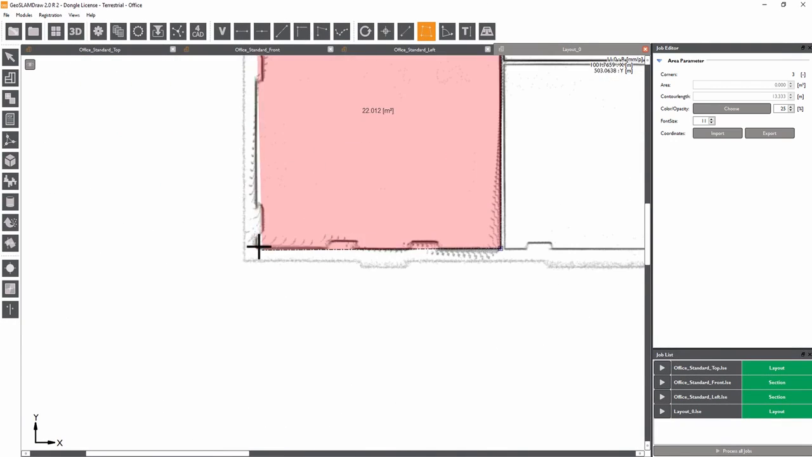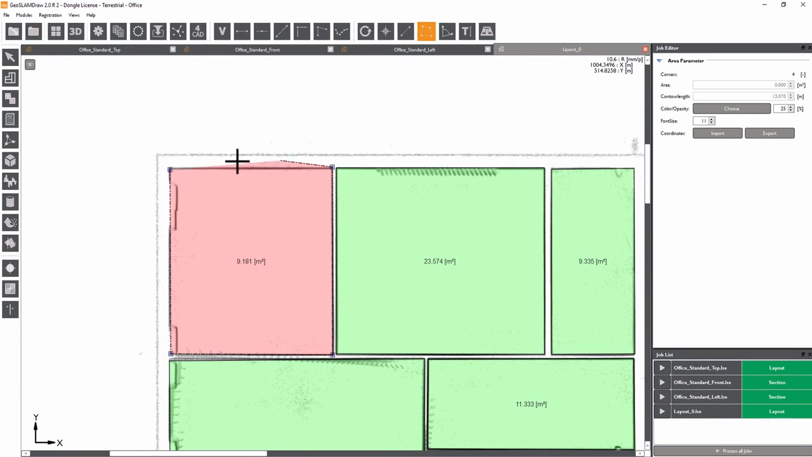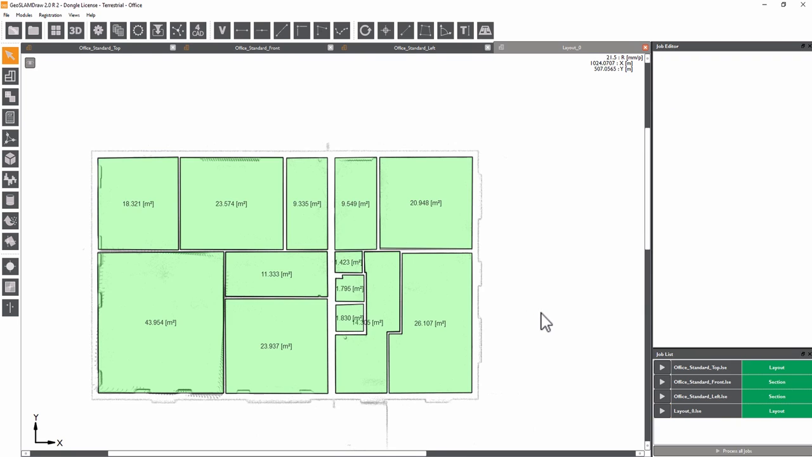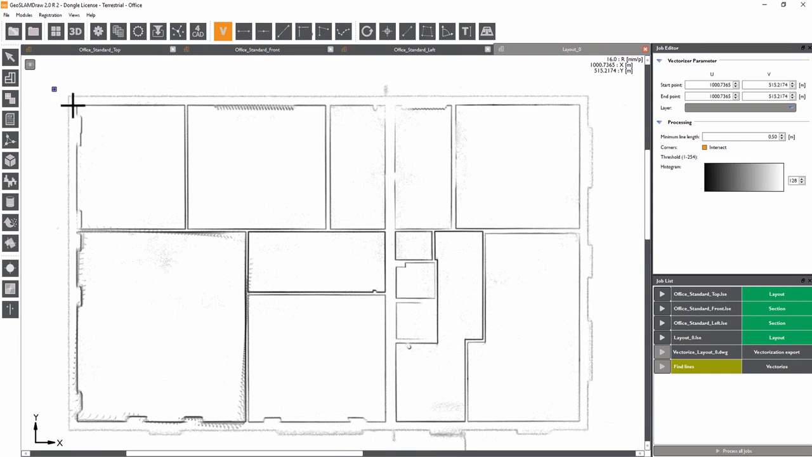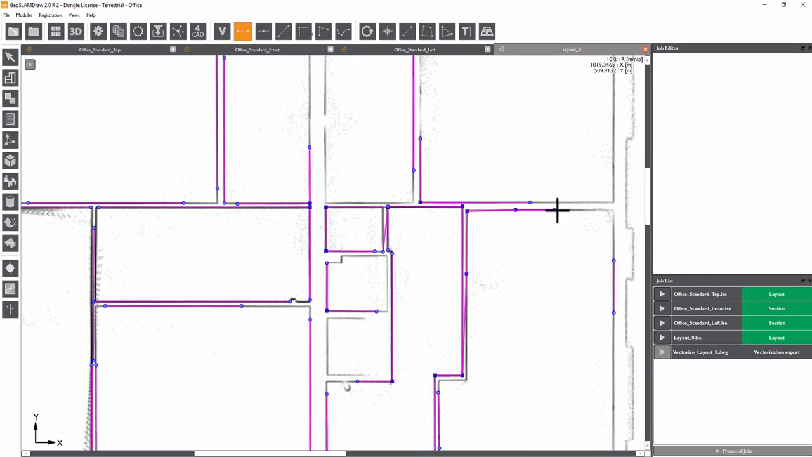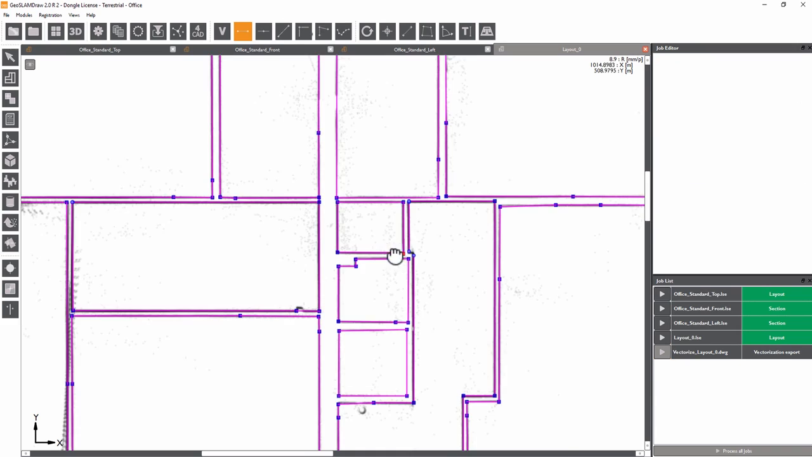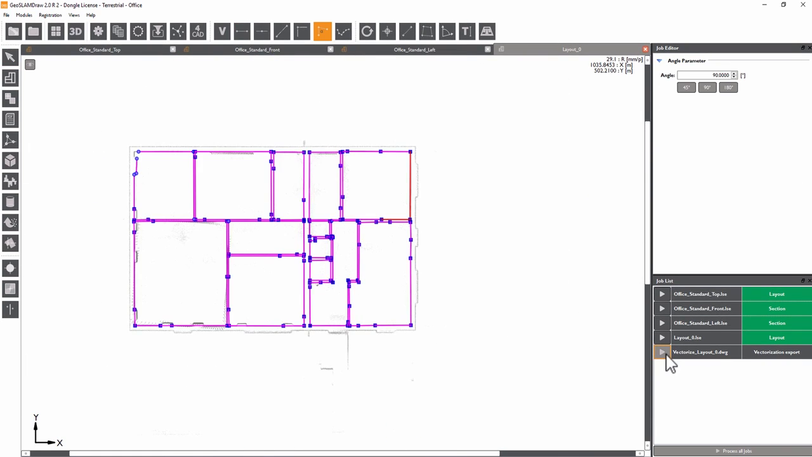Calculate the size of the rooms efficiently and effortlessly. No need to navigate and partition 3D point clouds. Guided vectorization helps to quickly and almost fully automatically generate the 2D plans. Smart tools to easily complete all missing lines within minutes are also available.